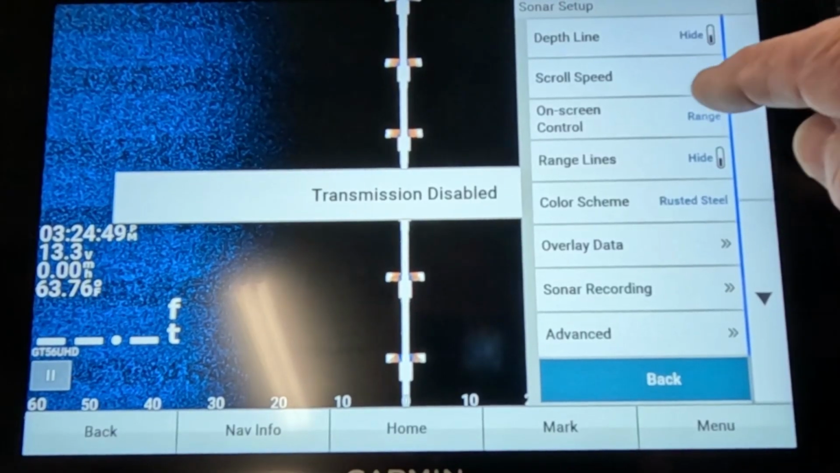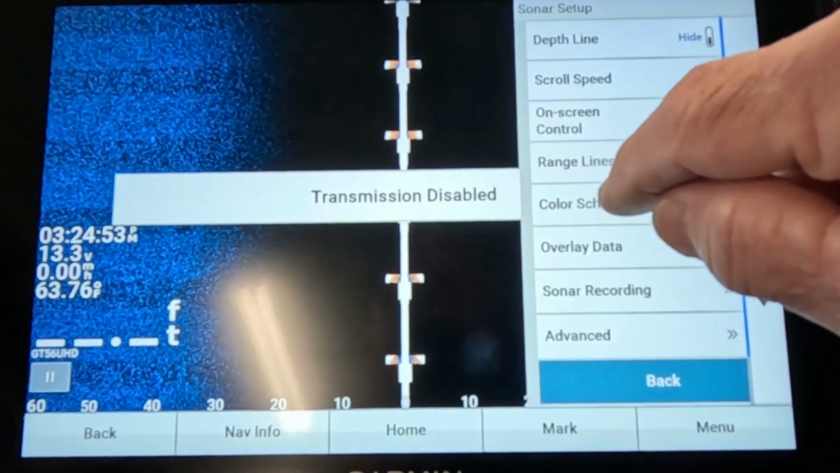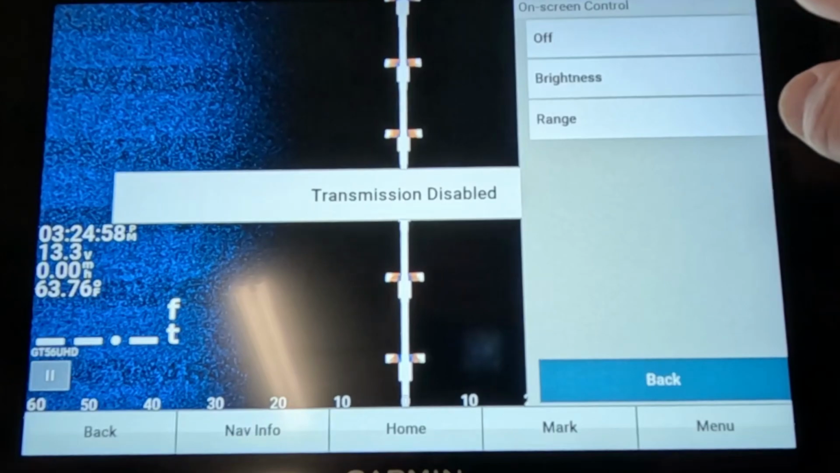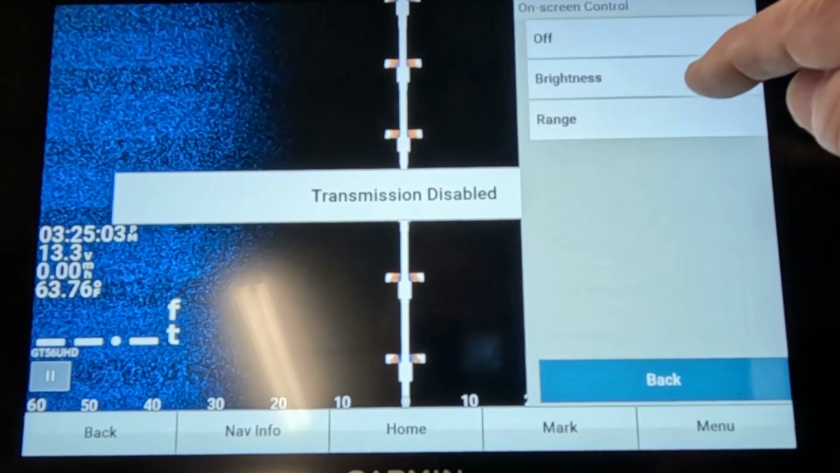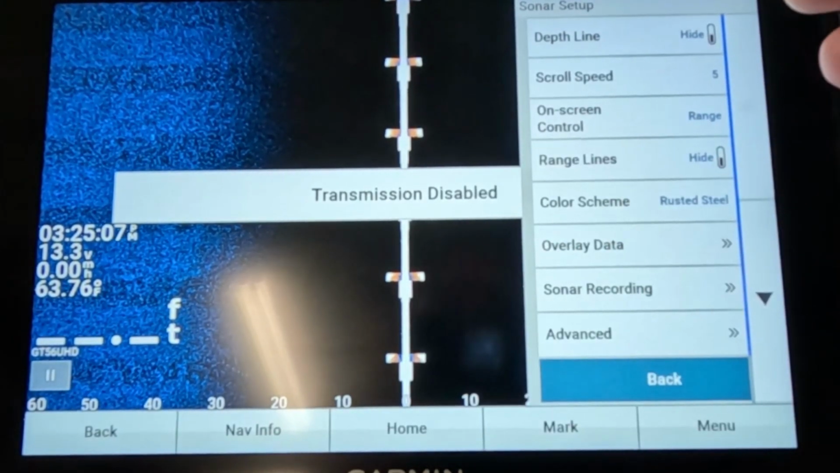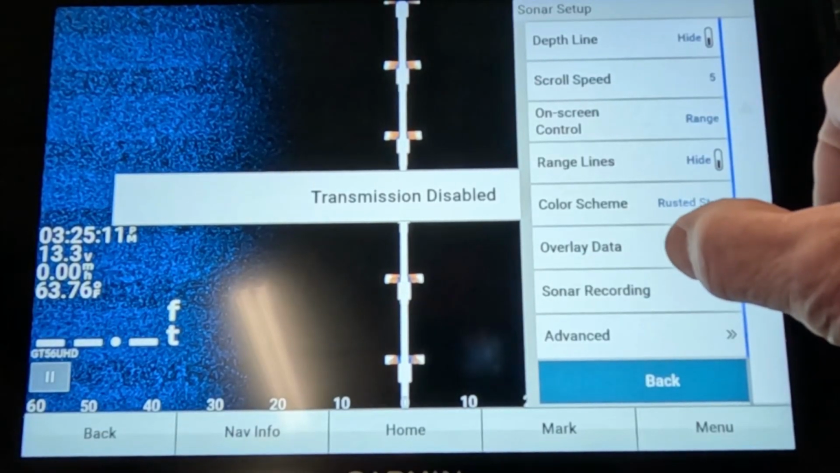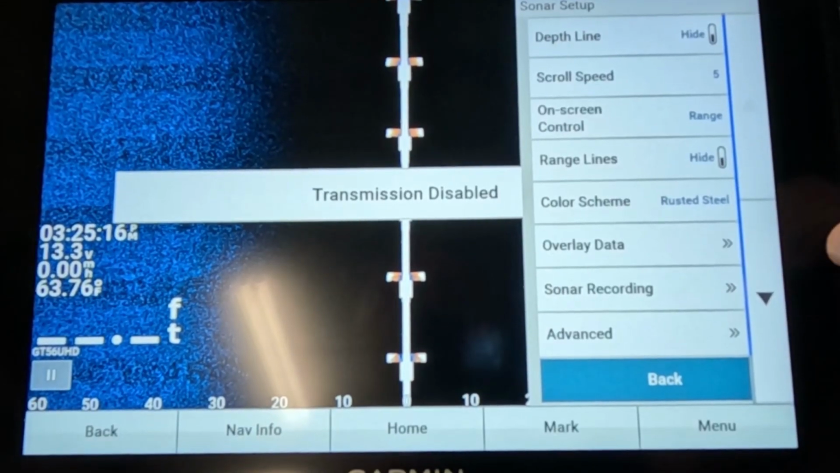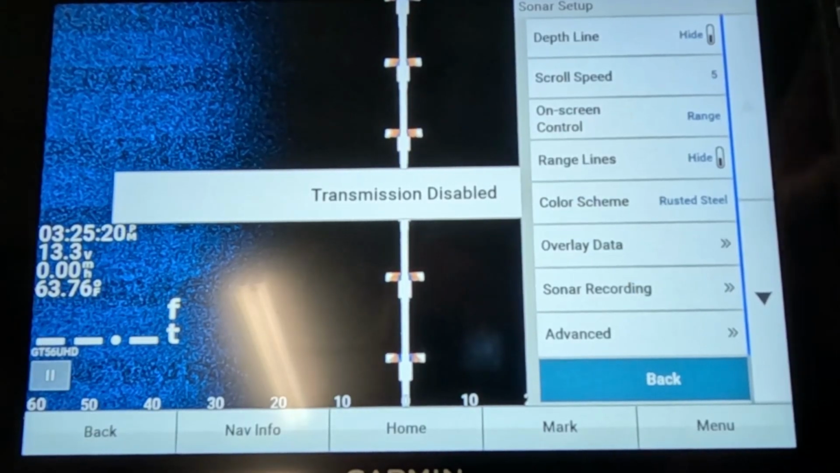On your sonar set on screen control, leave it on range, because now you can control the range right on the screen real fast. You can change it to range or brightness. I'll leave mine on range, because if you're looking right at the edge of, say, a big brush pile that's right on the edge of your screen, you can't see the rest of it. Just turn your range up a little bit more, then you get a better picture.